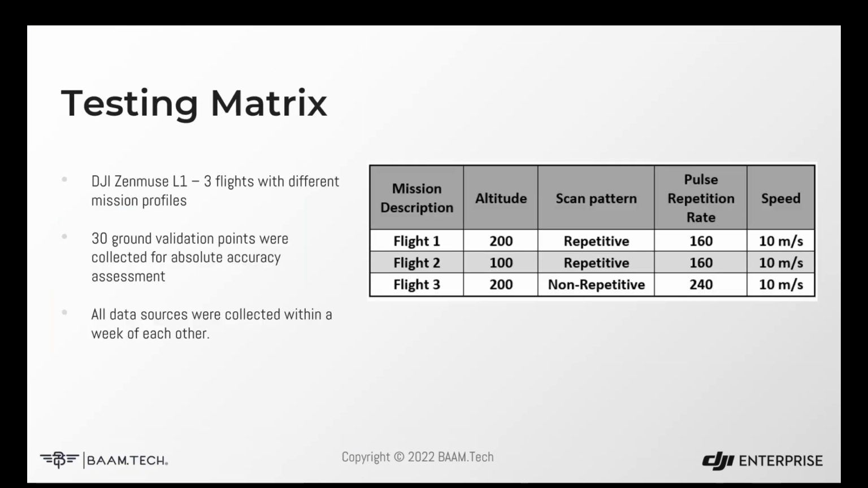There we go. Sorry. So for that, we did 3 different flights. I didn't mention it, but for the L1, there are a couple different scan pattern options in the Livox Avia. So we really wanted to understand the effects of those scan patterns as well as altitude on the system.